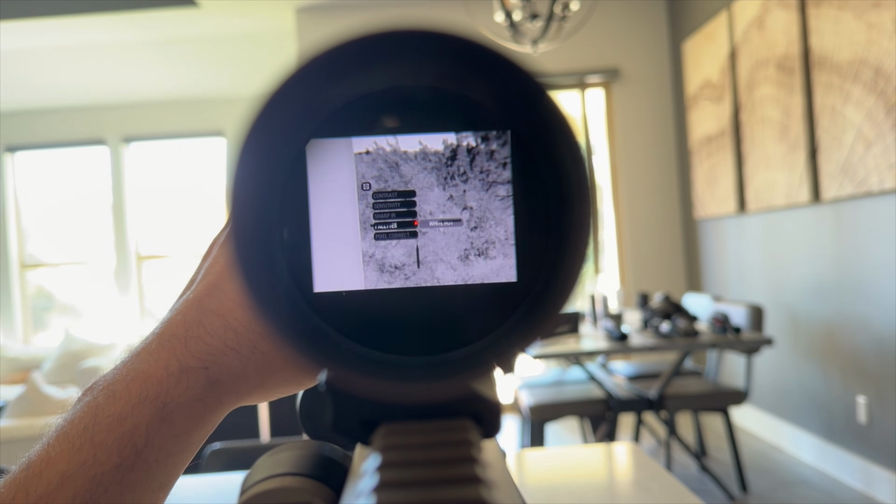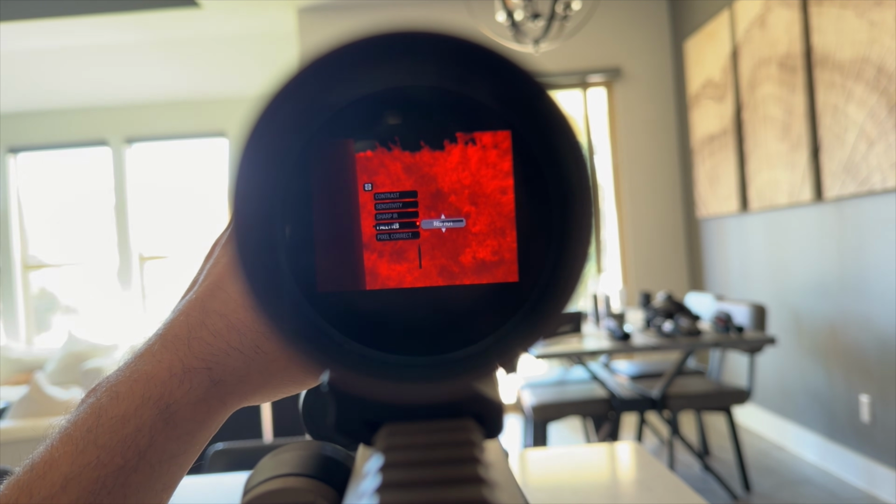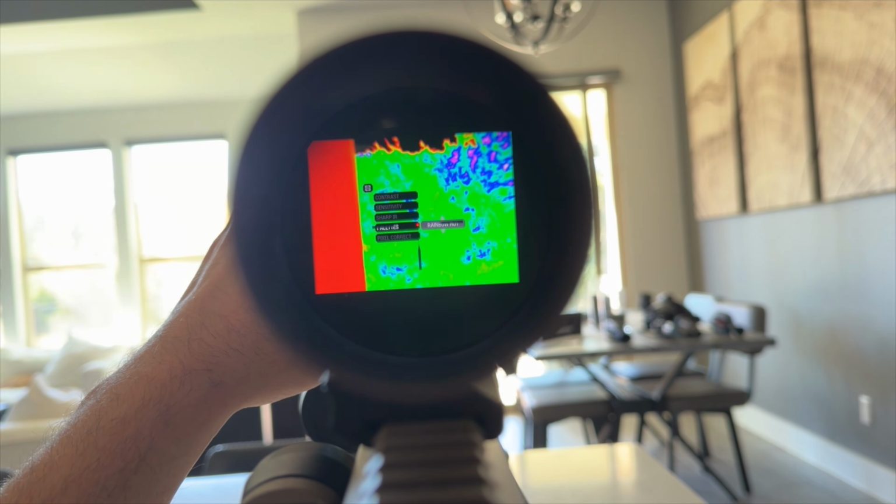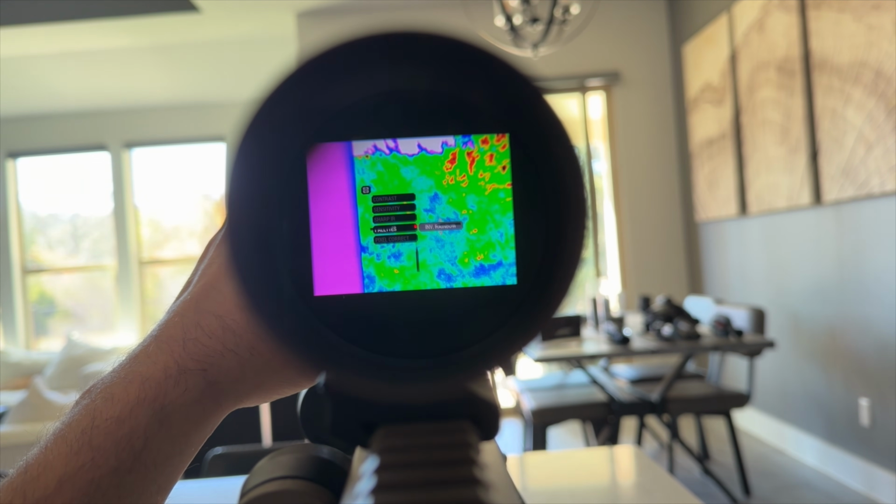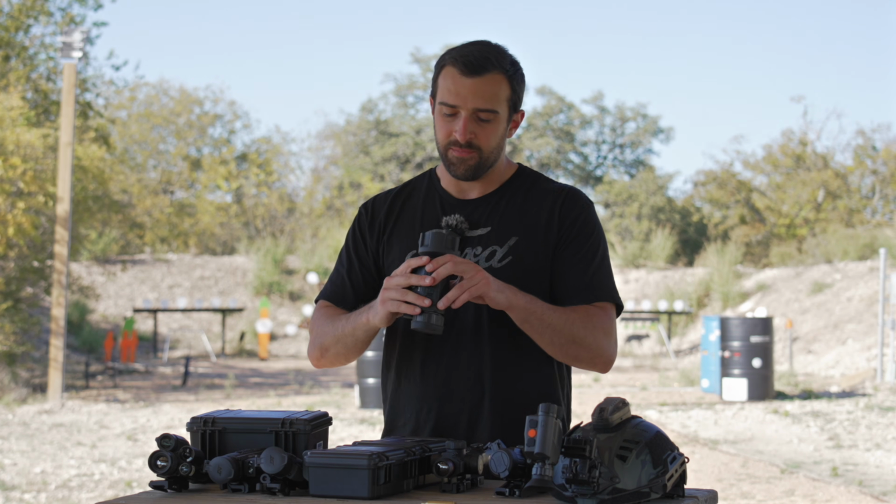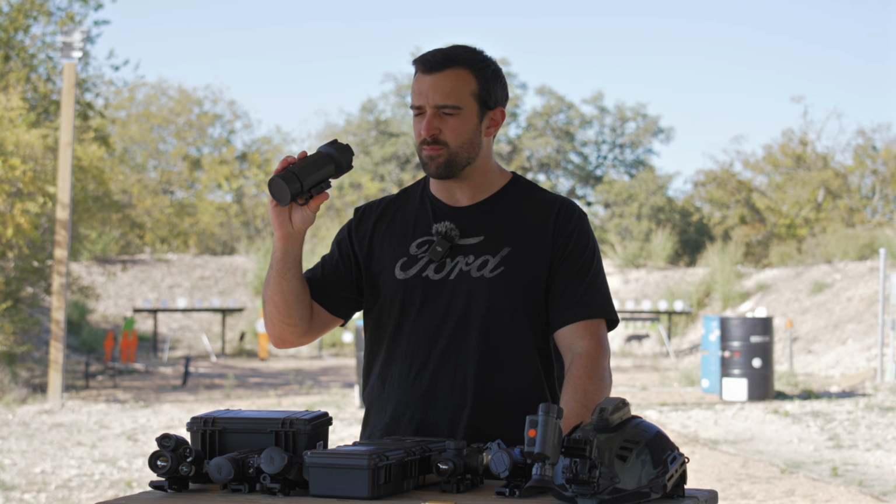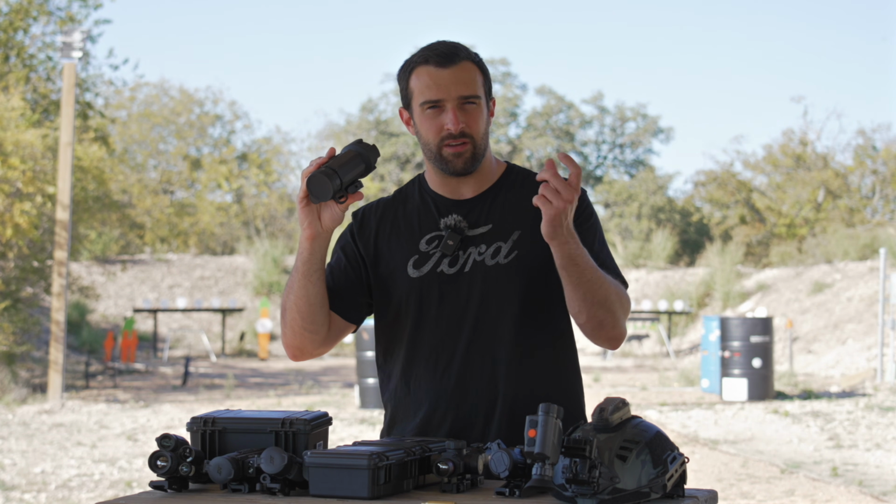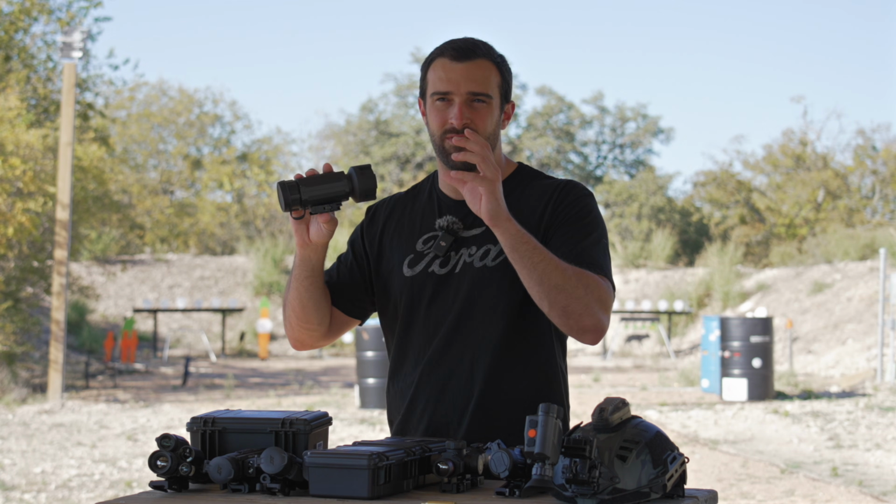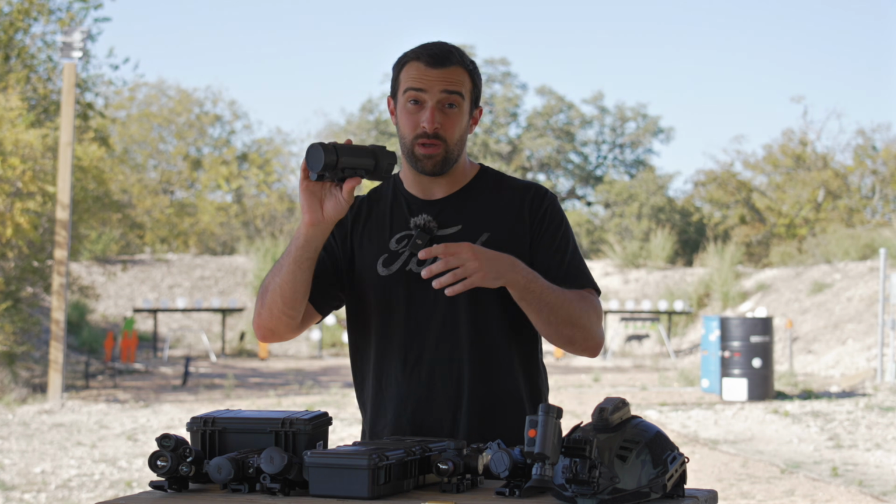It's got black hot, white hot, red cold, green cold, rainbow, and inverted rainbow. And I would love to show you guys that, and I'll do my very best, but there is no onboard recording. Like with all of these as B-roll, I'm going to show you guys what you see through the optic. Unfortunately with this one, no onboard recording, so I'm going to do my best just filming with my phone, even though there's no eyepiece for it as a monocular, so maybe I have to film it through an optic. I don't know. I'm going to do my very best.